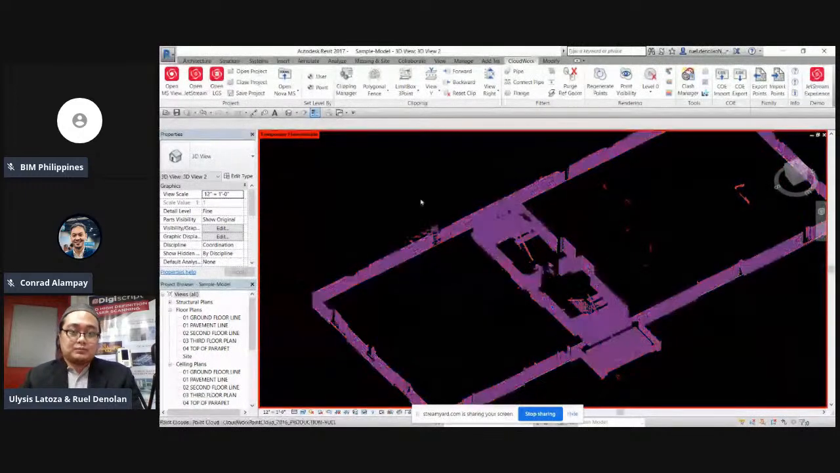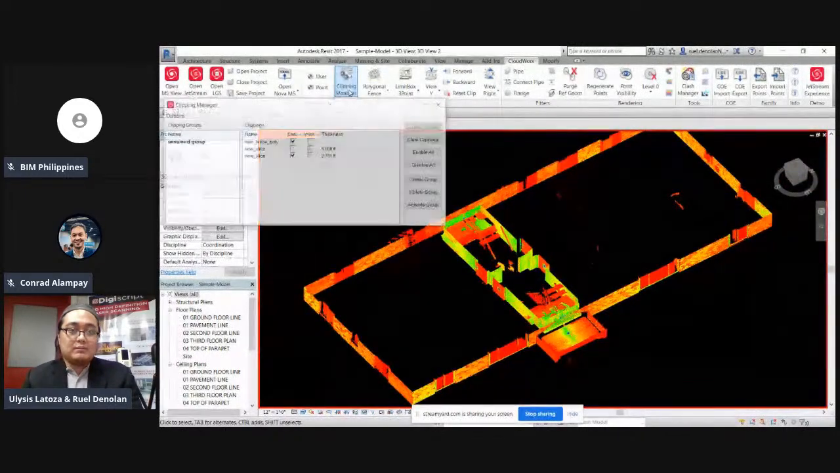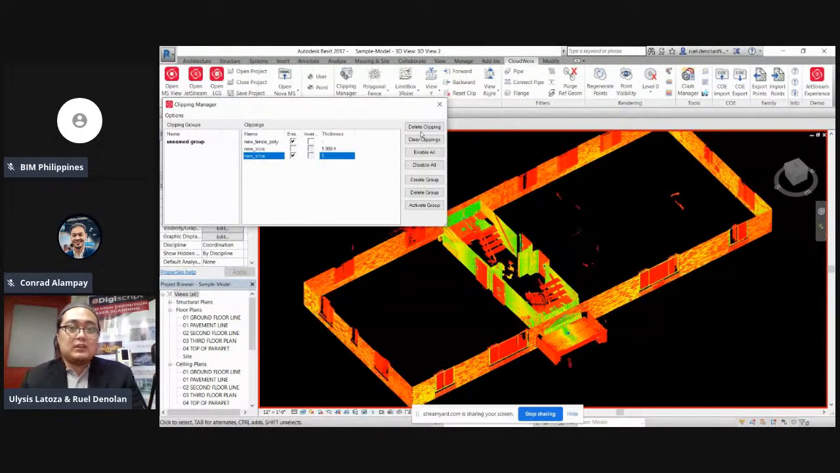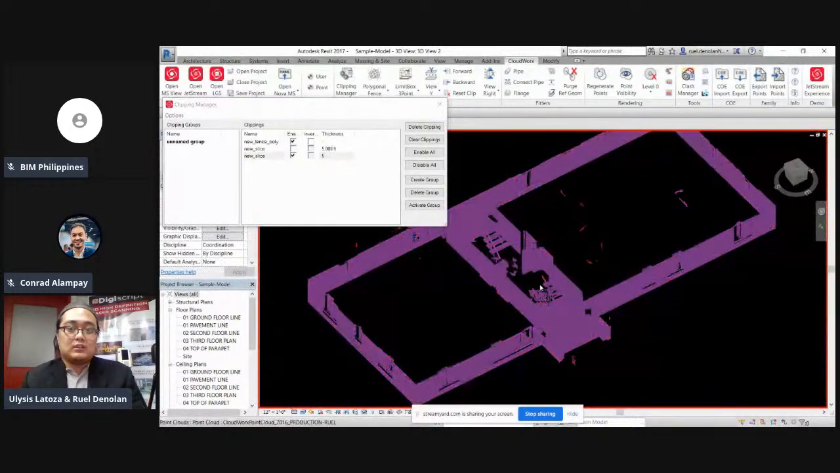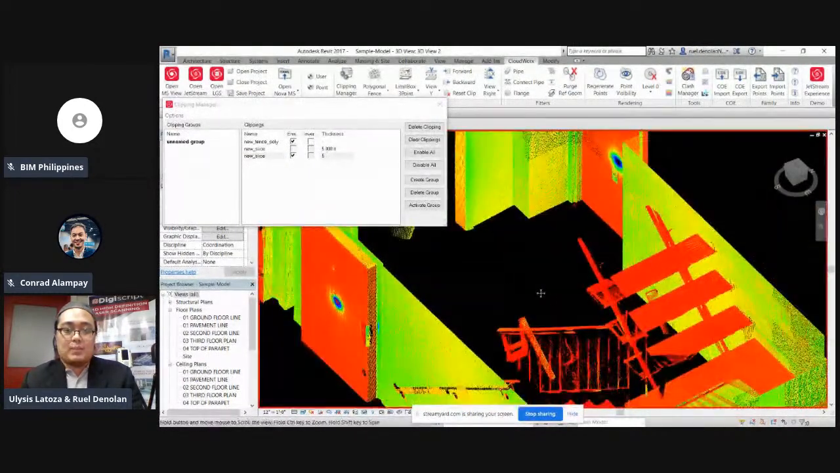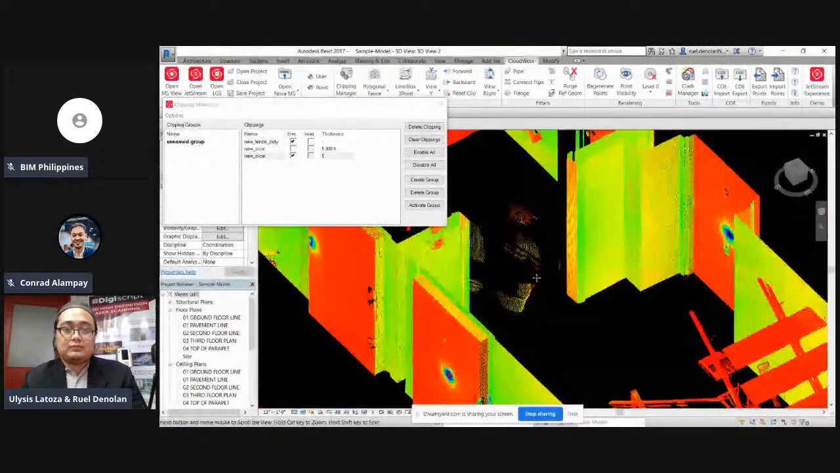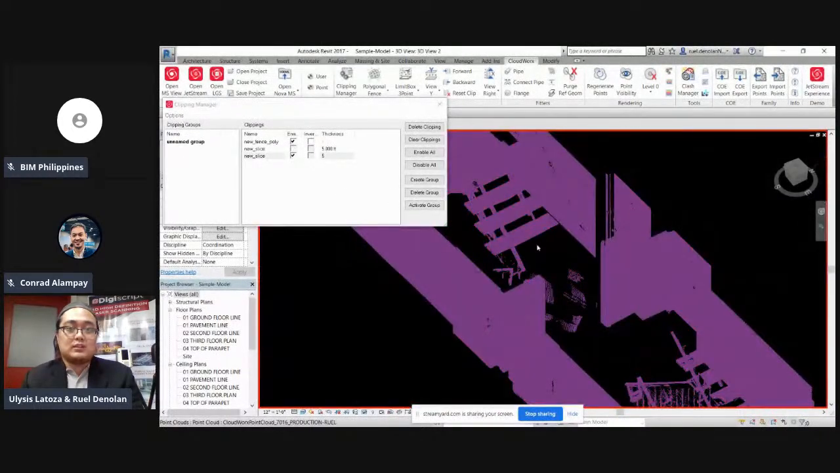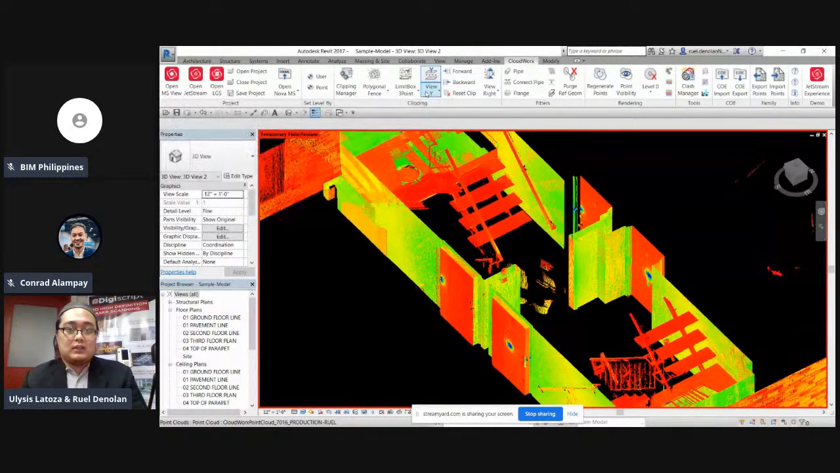And, again, balik tayo kay clipping manager. Tulad nga nung sinabi ko, may edit yung thickness. Gawin natin 5 feet, magiging 5 feet. Then, kung mapapansin nyo, nakikita na natin si stairs. So, same concept lang din siya na x-axis na view.